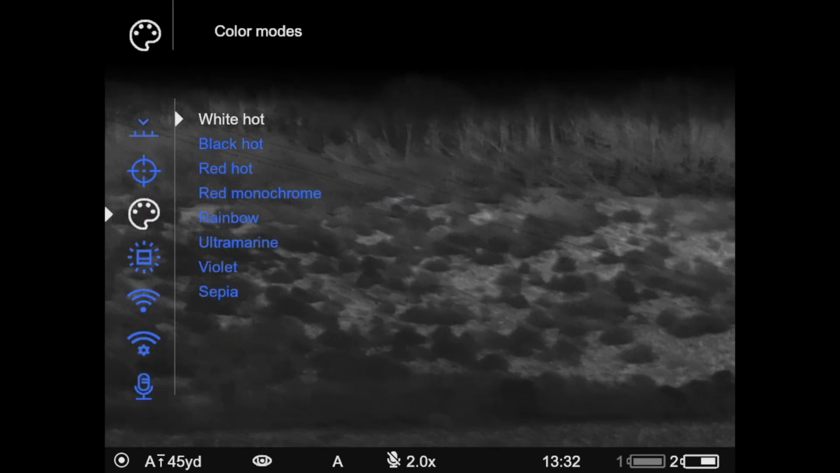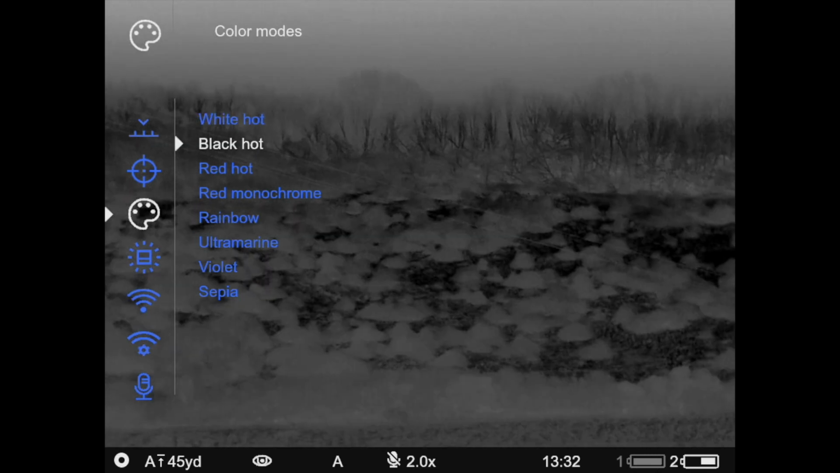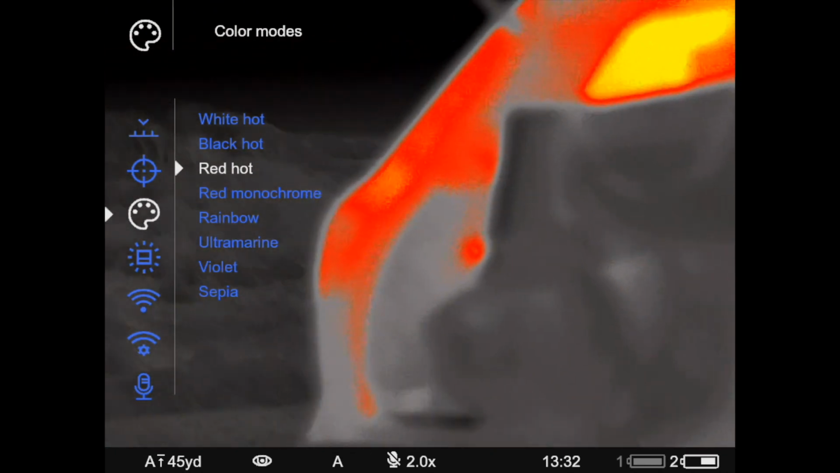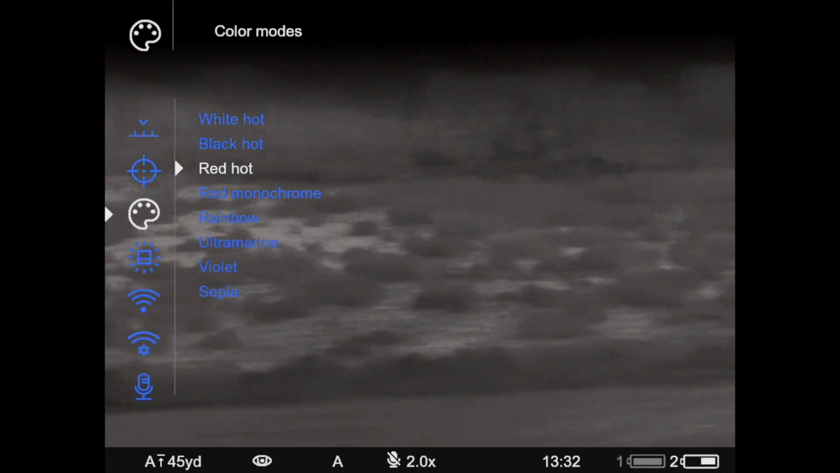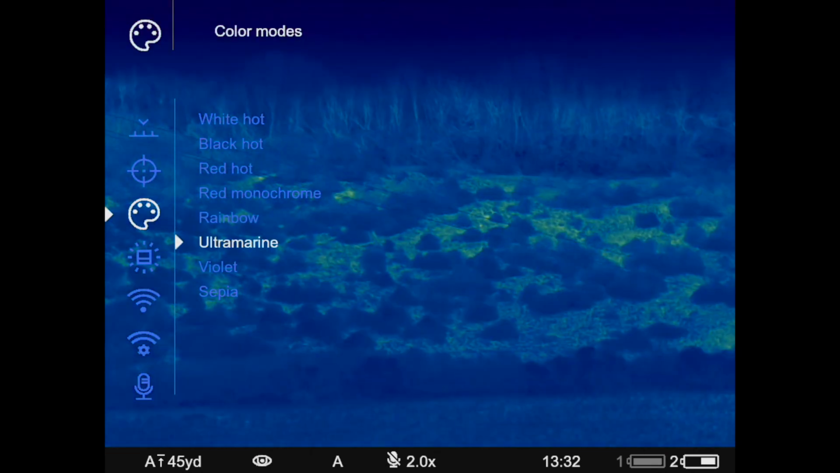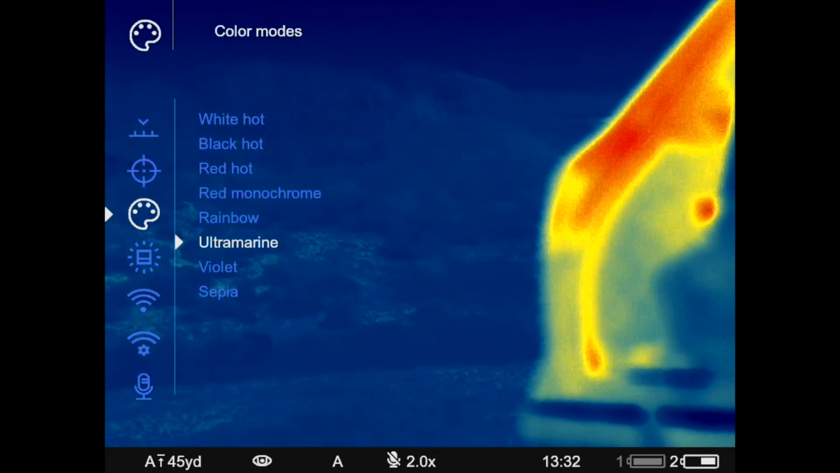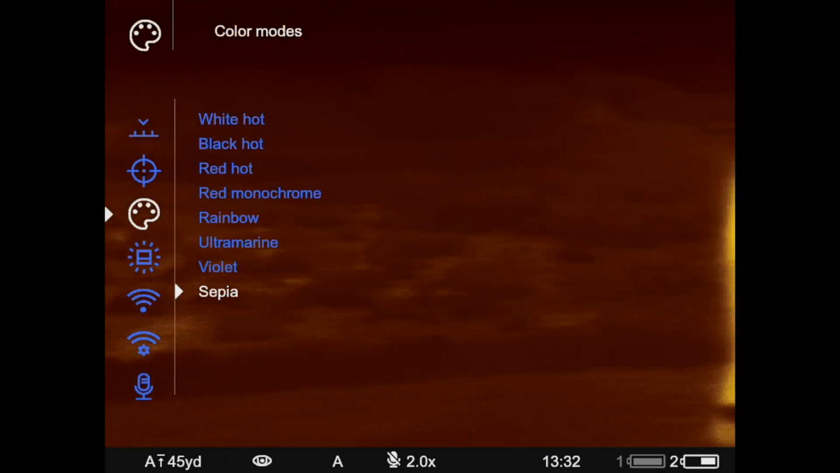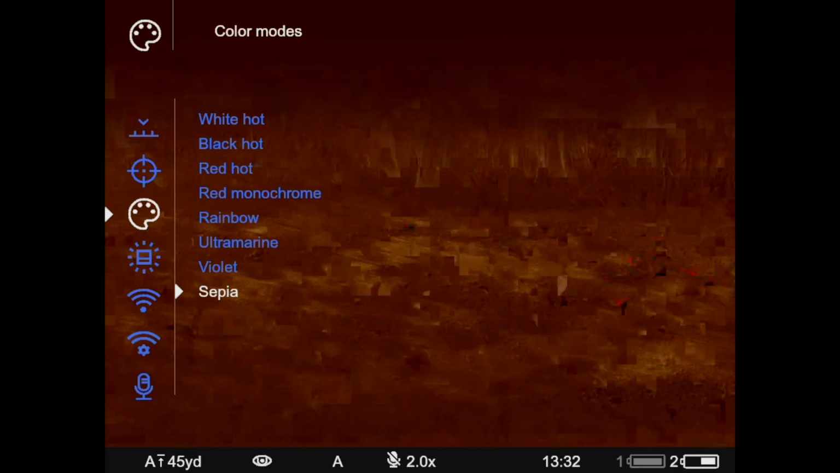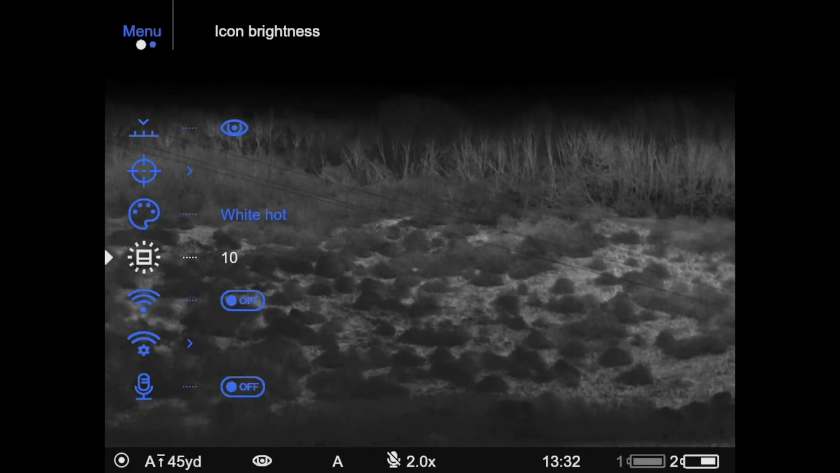Our colour modes. So we've got white hot, we've got black hot, we've got red hot, which sort of shows anything that's hot is red, like that. That's the back of my car. Red monochrome, rainbow, ultramarine, violet, and then sepia. It's like brown. So my preference is usually white hot, so I'll just leave it on that for a minute.